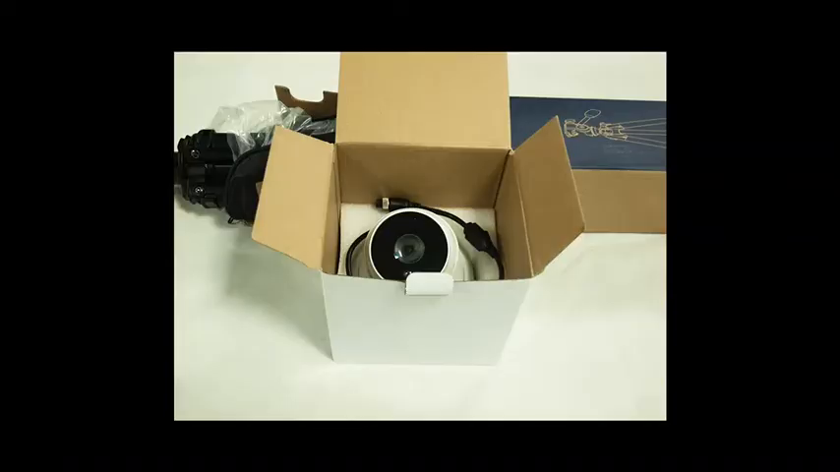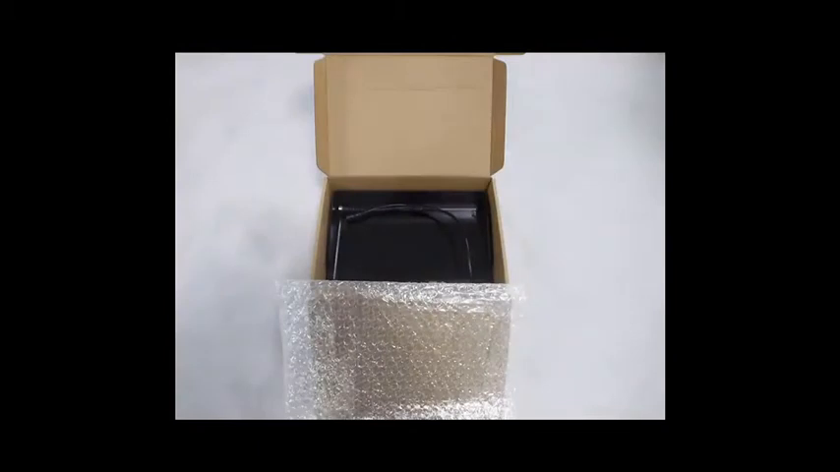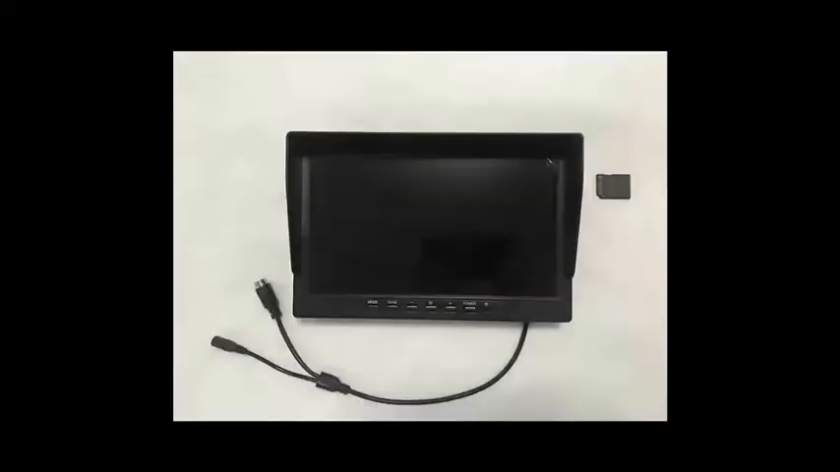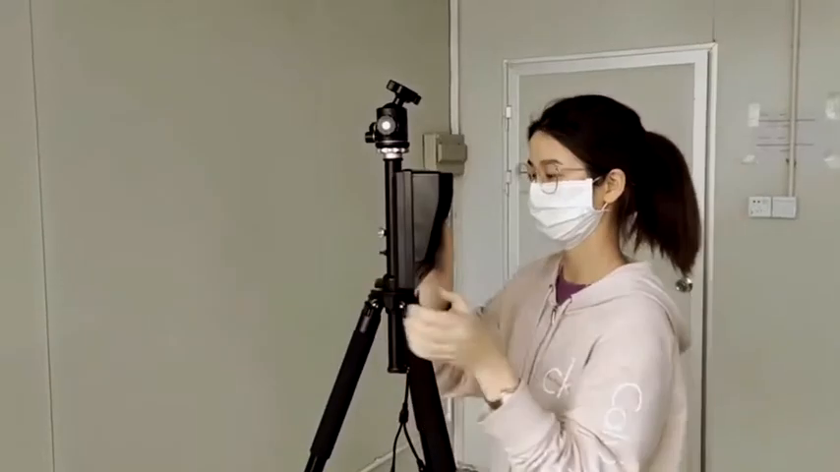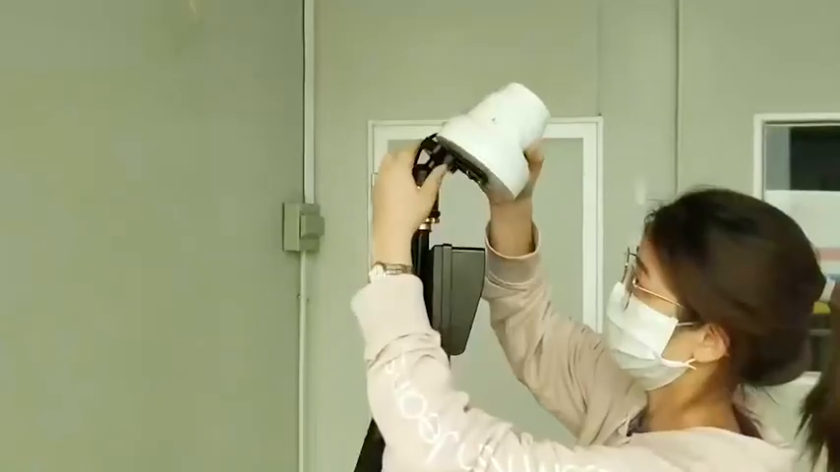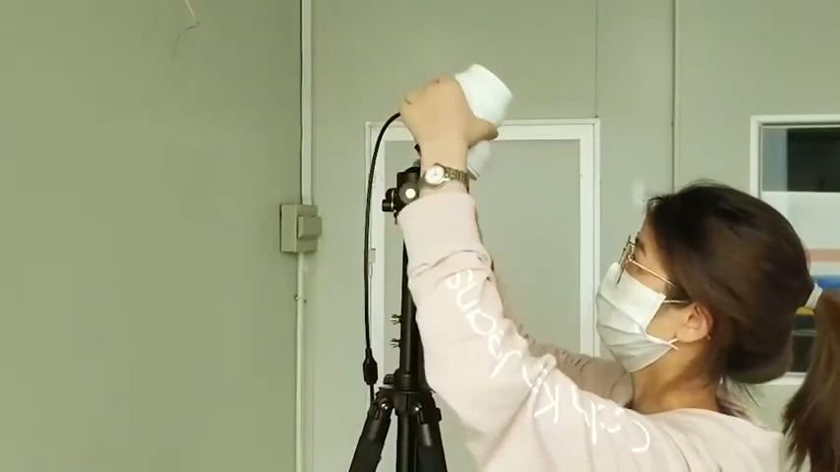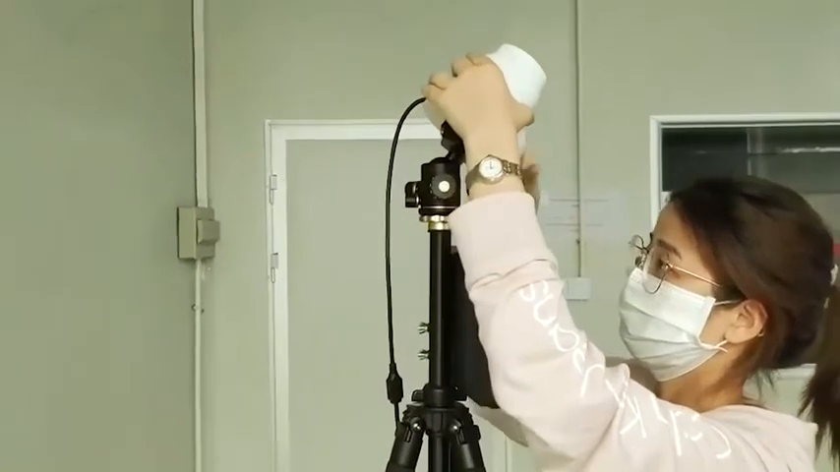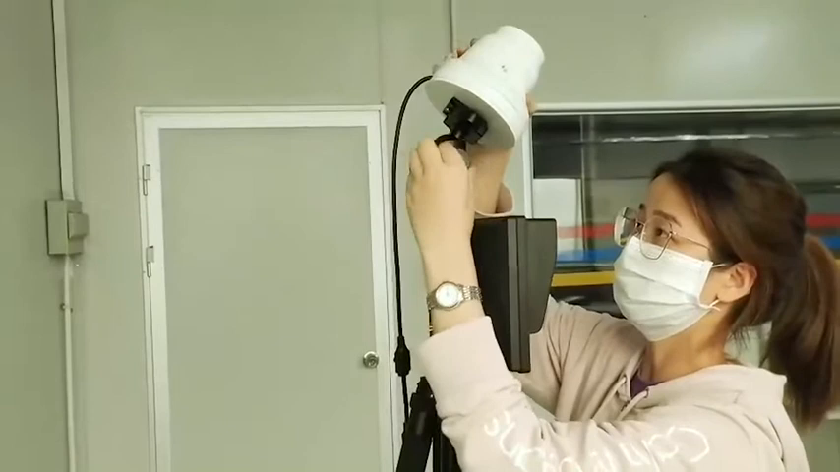Products: accessories, camera, 10.1-inch monitor, tripod. Also can use the SD card for the recording and playback. Open the package. They need to be simply assembled and plugged in. Simple debugging at room temperature. When measuring temperature, it will give an alarm that our body temperature is normal or abnormal, so that we can know our body condition quickly.